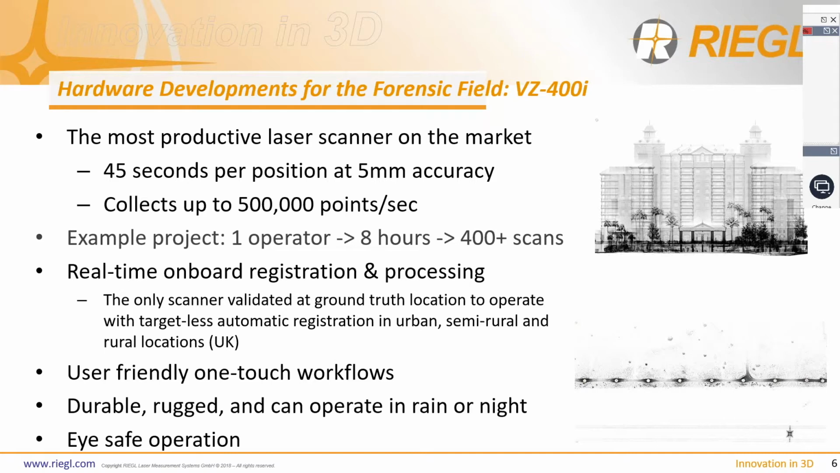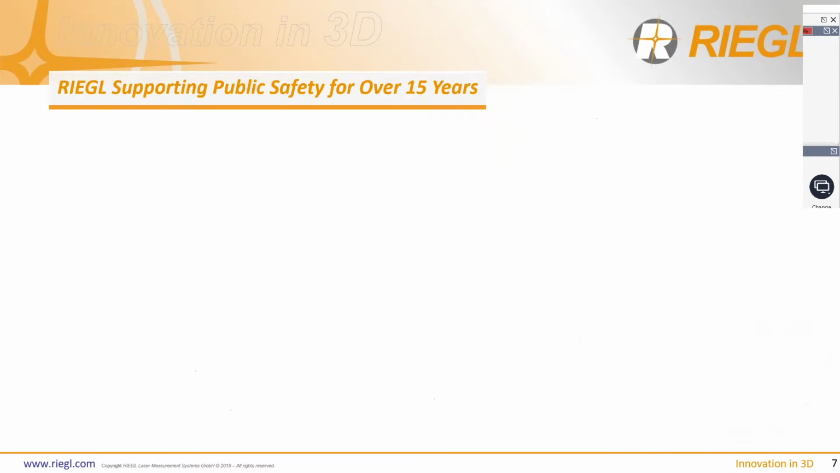Eye-safe operation is also one of the critically important factors of our scanner, because you're going to need to work the scene while there are still fire and rescue, other police, and witnesses still out on site, and having an eye-safe scanner allows you to safely do so.